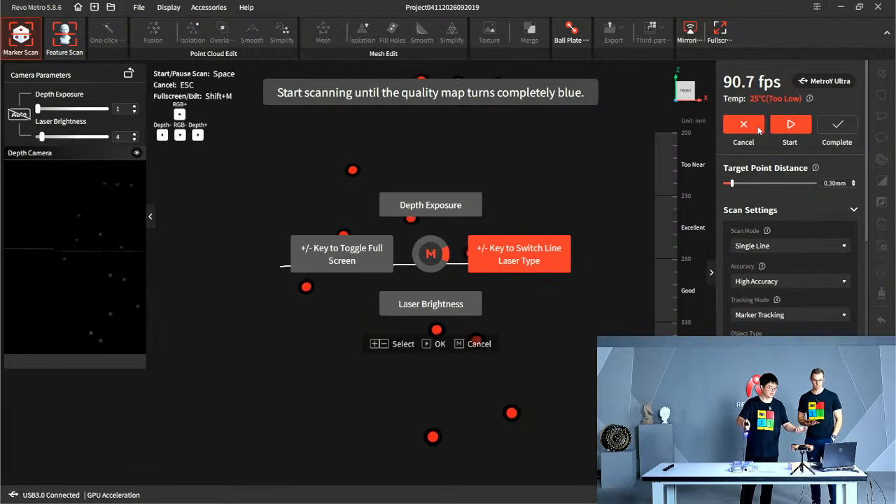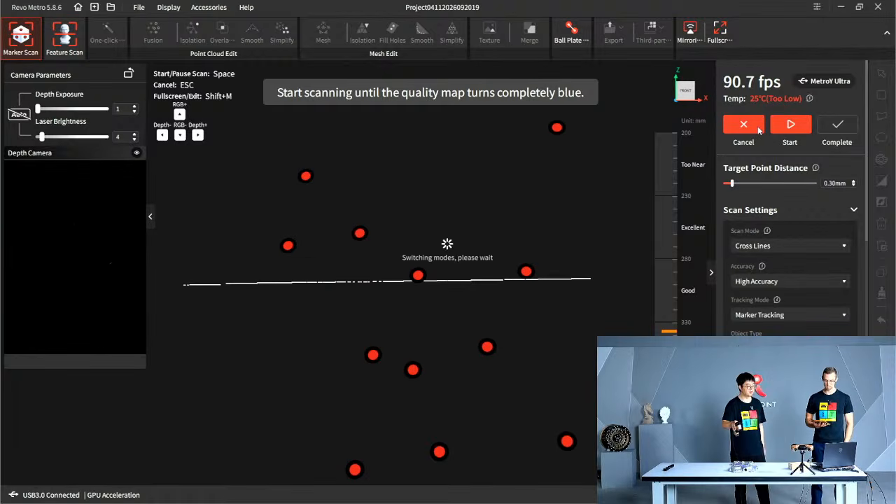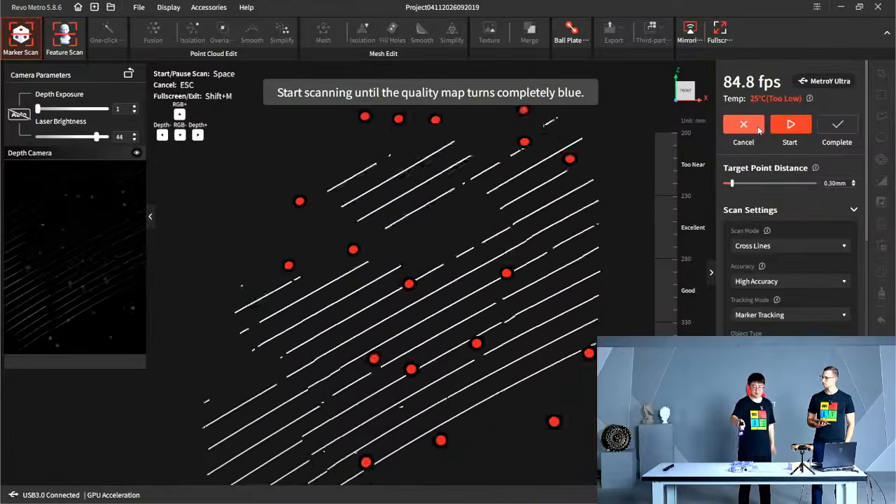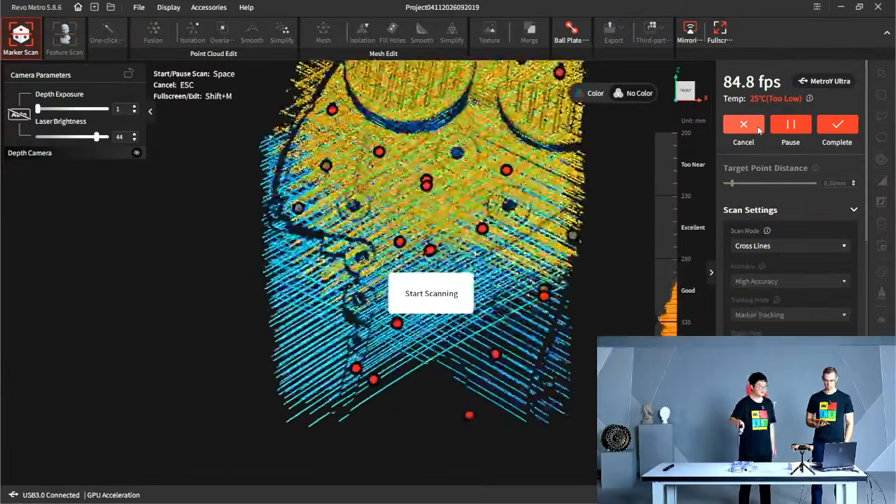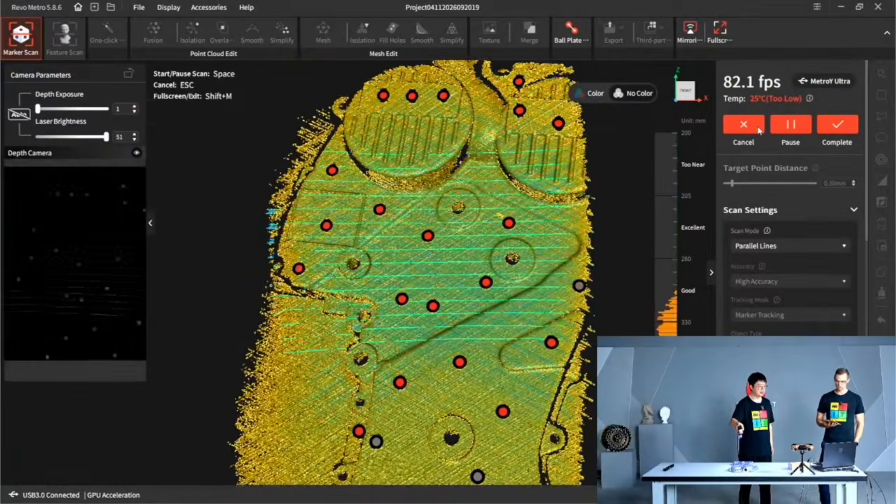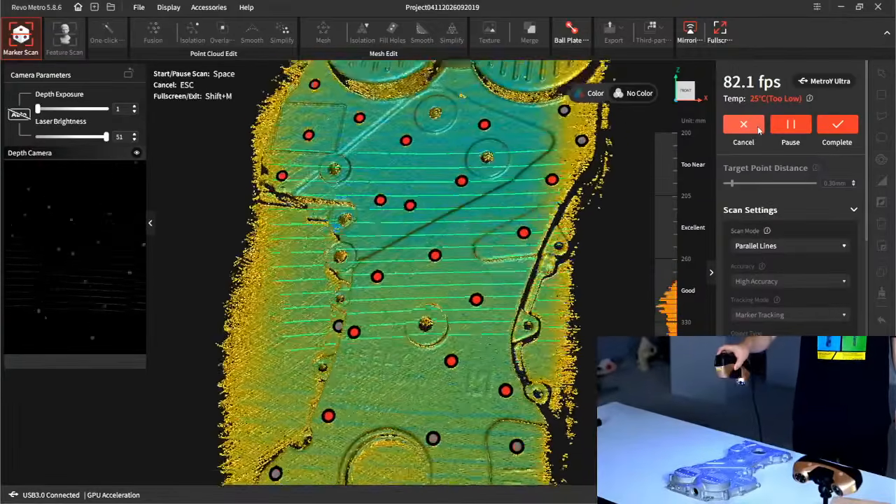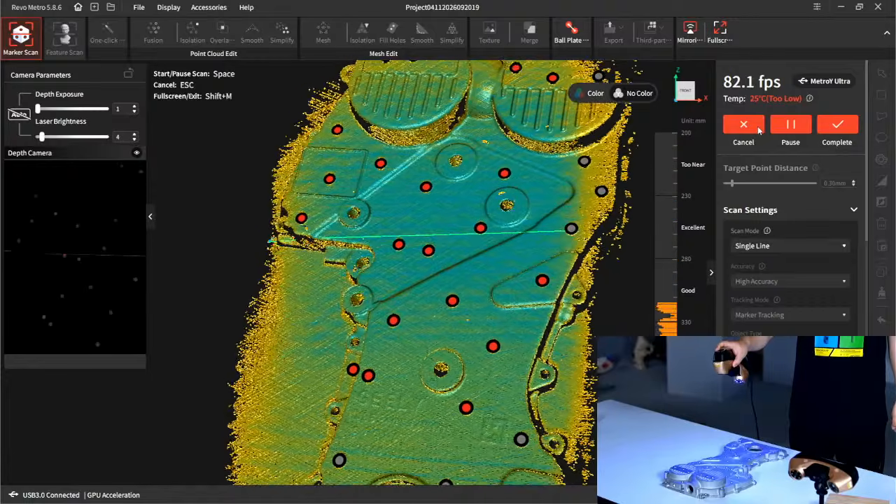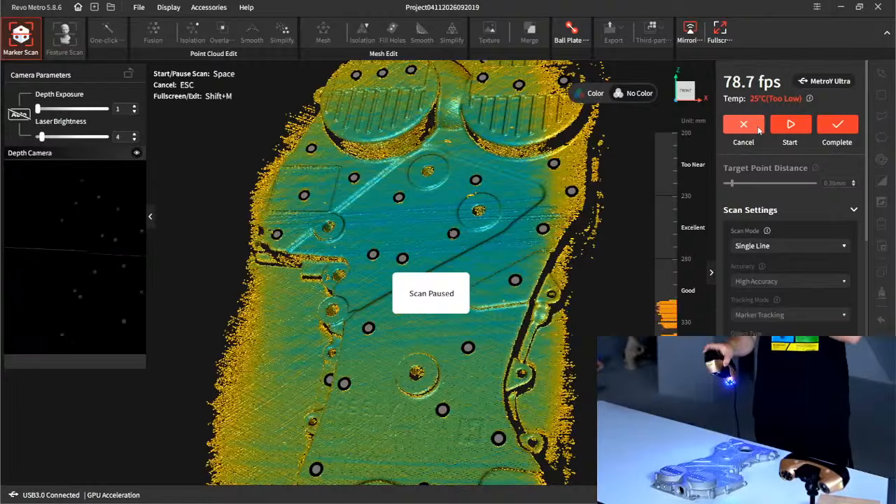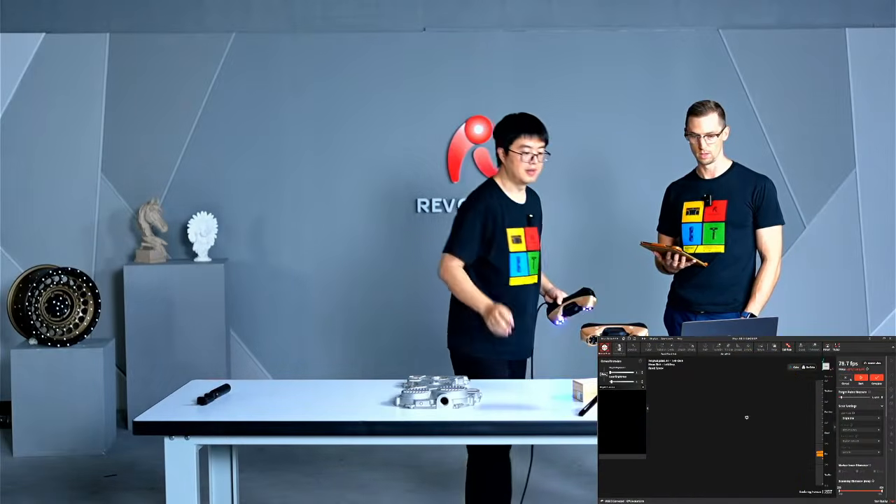And here, key to switch line laser type, and select that, and now you can switch between cross lines and parallel lines with only pressing one button. Like for example, now scanning with the cross lines, and switch to parallel lines. You don't even need to pause in between, and switch to single line in mid-scan. So that's how you control this scanner only with one button, this M button. Yeah, it's super cool.